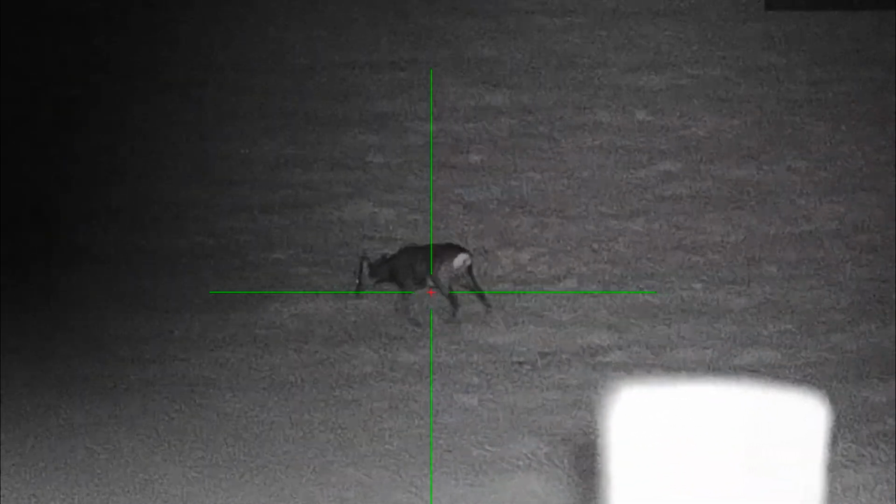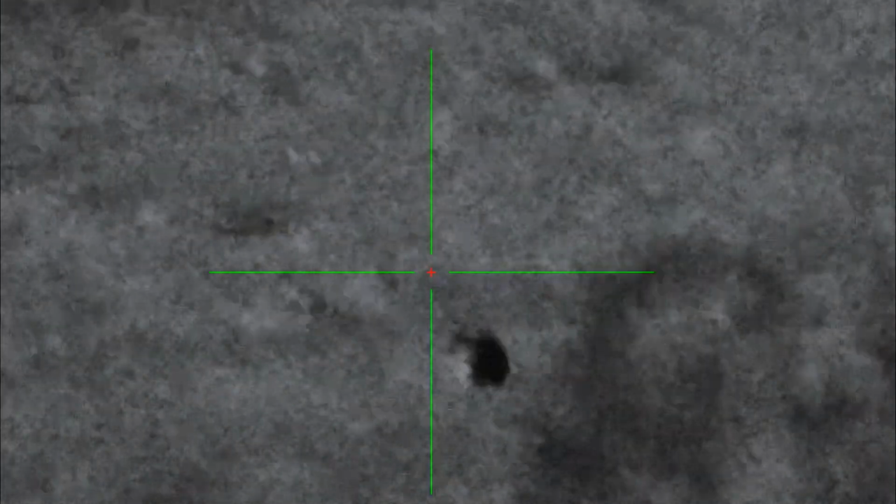Tried the caller again, and I thought we'd seen something down on the bottom field, but just scanning around with the HIC micro thermal, and we had a big dog fox come running in from behind us, so managed to get the gun turned round on him and took that one down. He's good condition, but quite a big dog fox.